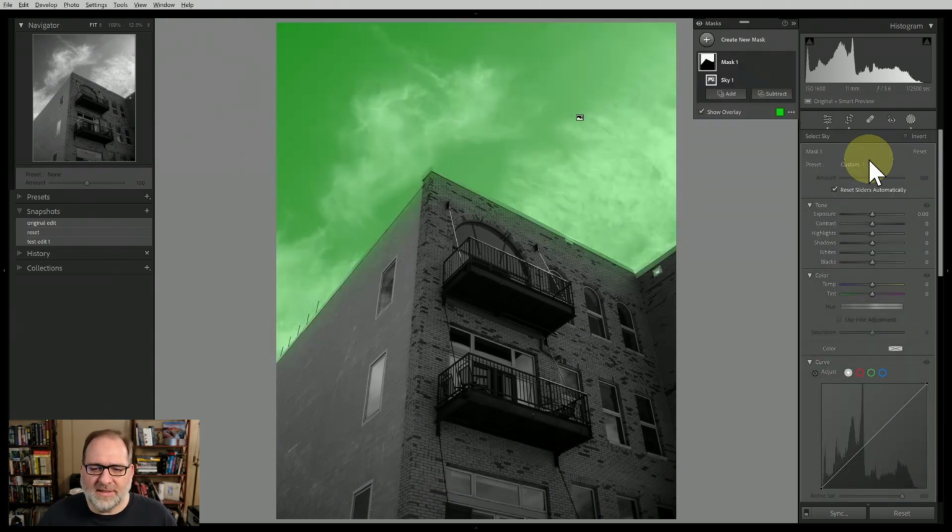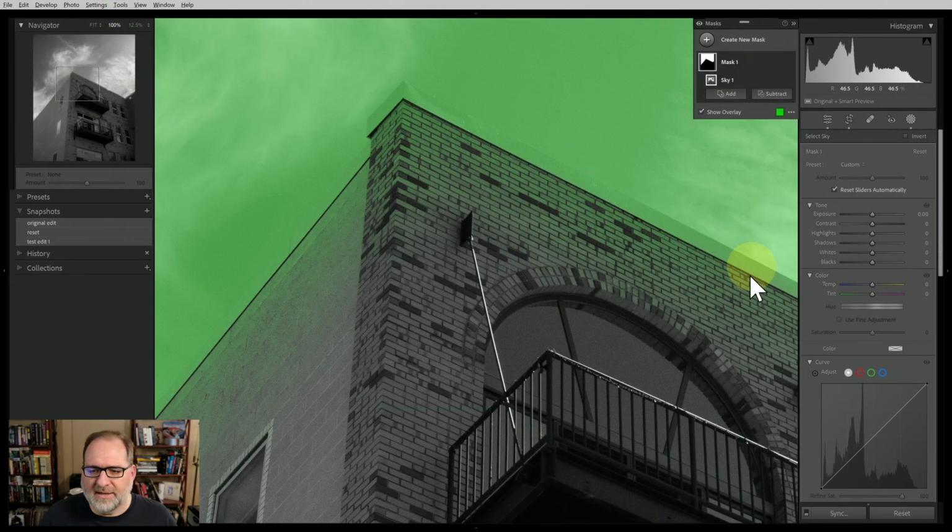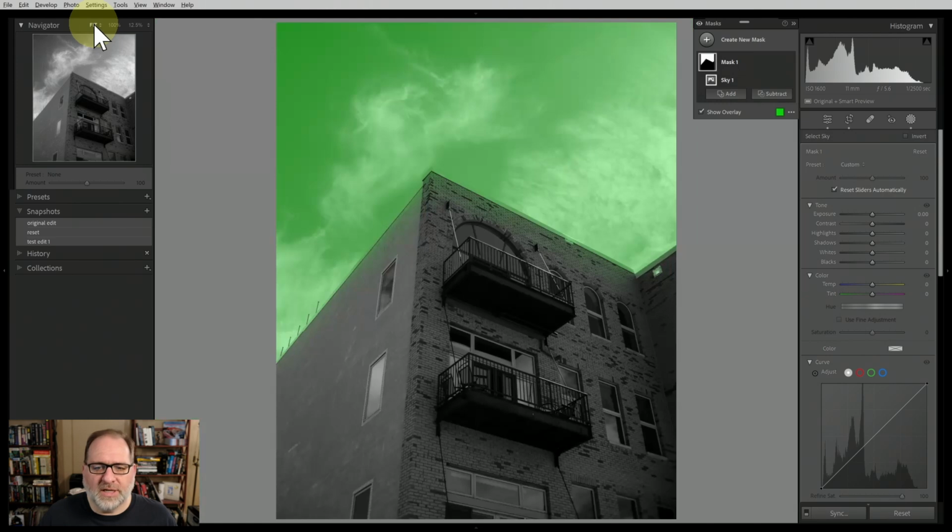So you can see in this image, it's done a good job of selecting the sky, but a little bit has bled over into the building. If I zoom in to 100 and highlight the building, you can see that there's a little bit of this green color that's coming into the building. That's not great. So there's a couple ways we can approach this.